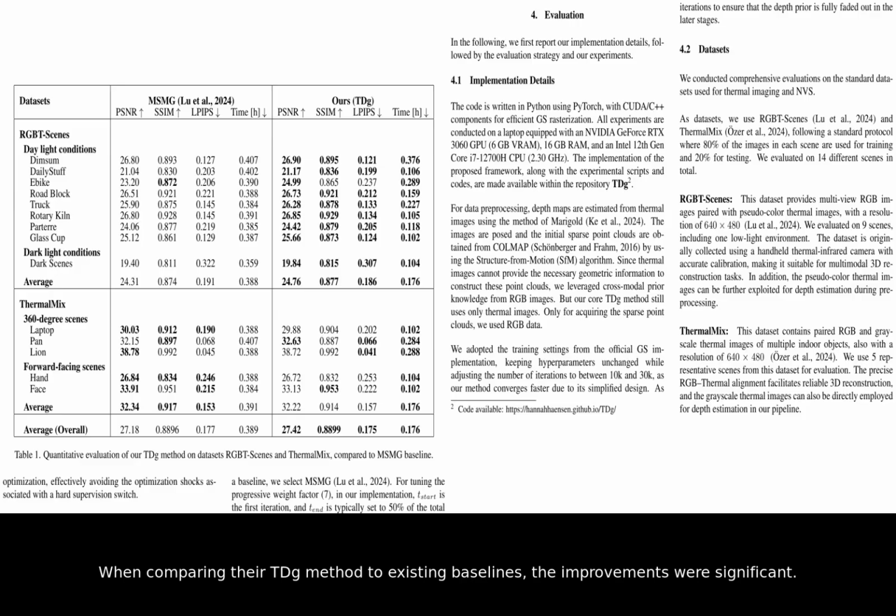When comparing their TDG method to existing baselines, the improvements were significant. In many cases, it outperformed the previous gold standard for thermal mapping quality. The most impressive statistic is that it reduced training time by over 12 minutes, which is a 55% improvement. This speed is crucial for real-time applications like emergency response.